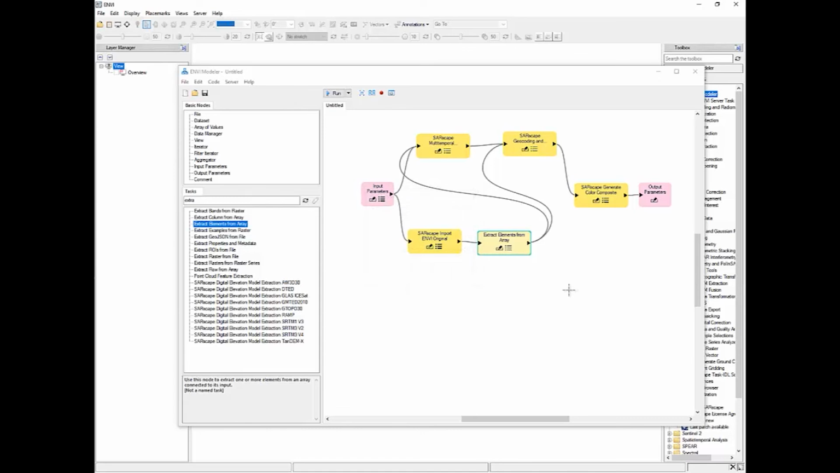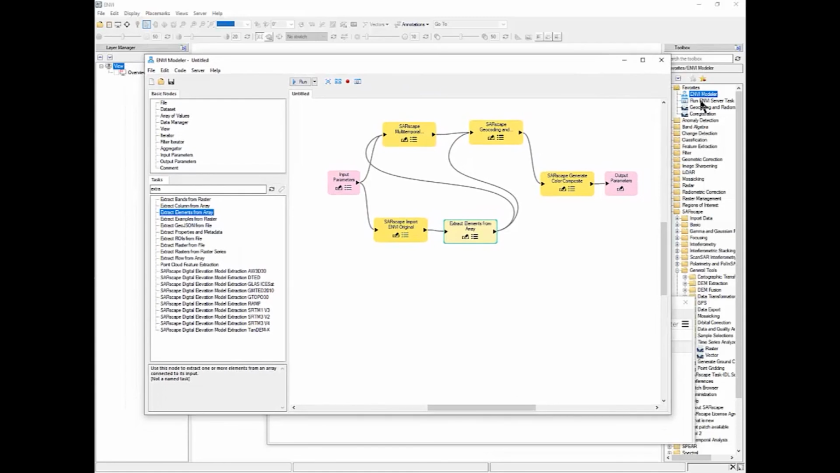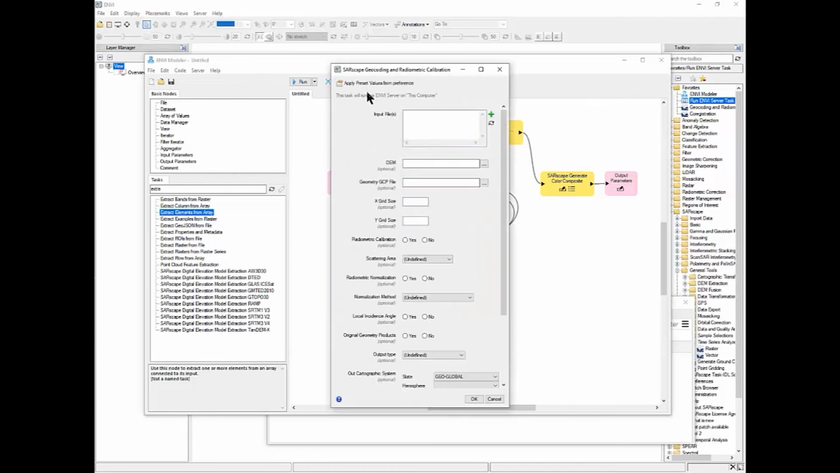I don't need to generate a model to run a task inside the ENVI server. I can even run directly a simple task. And I just use this function, run ENVI server task, and if I select this computer, I can access a task, for example, the geocoding, radiometric correction, run it, and as you can see, I can set the parameters.